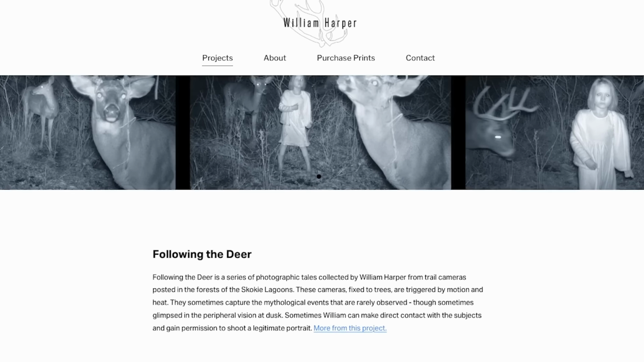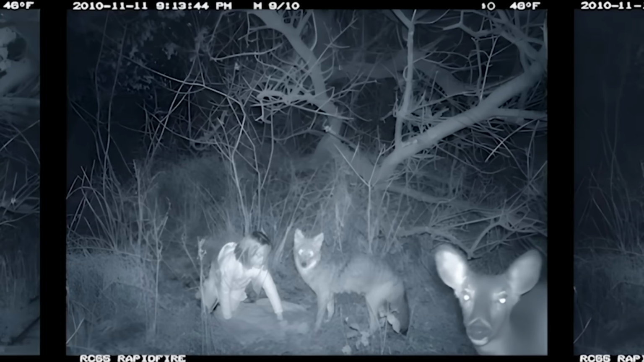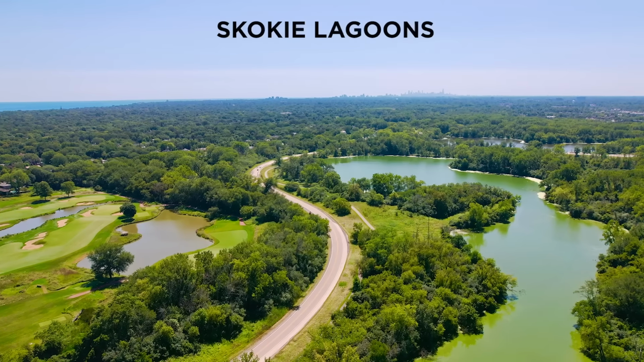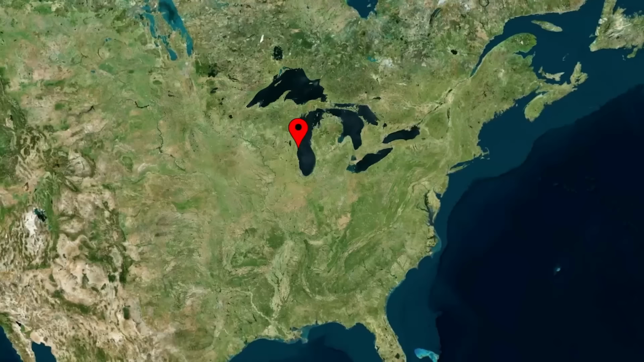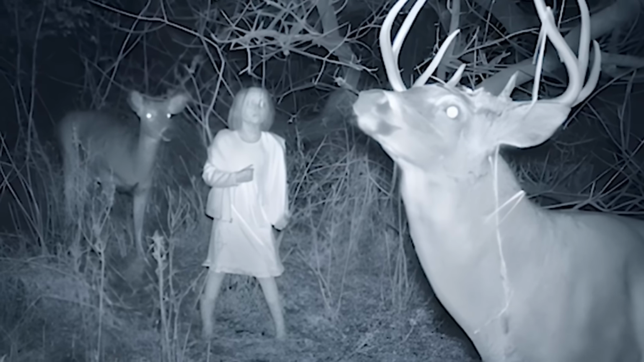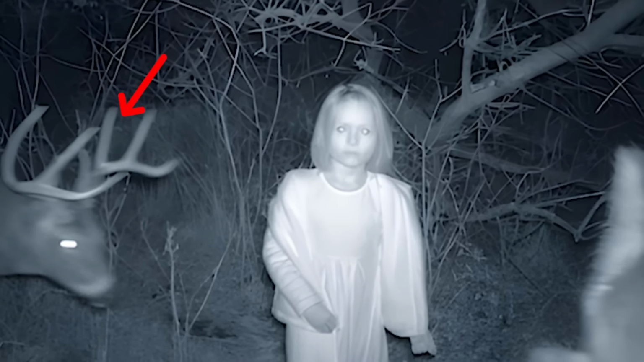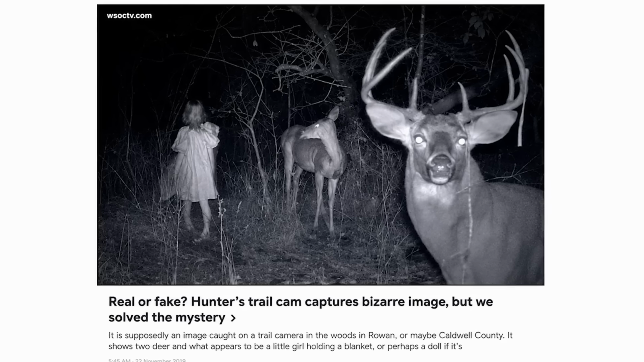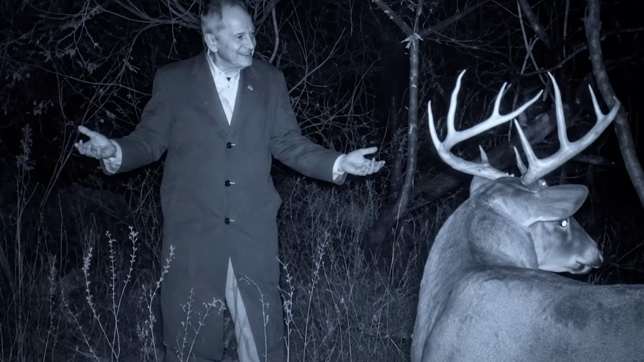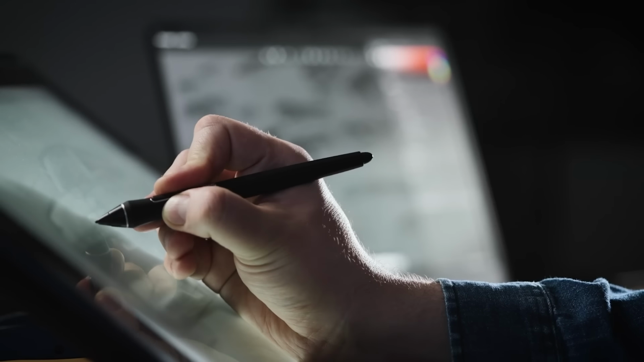Well, in this 2012 series called Following the Deer by photographer William Harper, his trail cam photos have circulated around the internet, claiming to capture odd occurrences in the Skokie Lagoons, a mythical-sounding nature reserve in Chicago. Like this older gentleman who seems really happy talking to a deer in the dead of night, or this young, seemingly lost girl standing between two deer, including one where she appears milliseconds away from getting hit by a charging buck. Unfortunately, though, despite what internet forums initially claimed, these trail cam captures are really the product of a lot of artistic license, and a heaping portion of Photoshop.